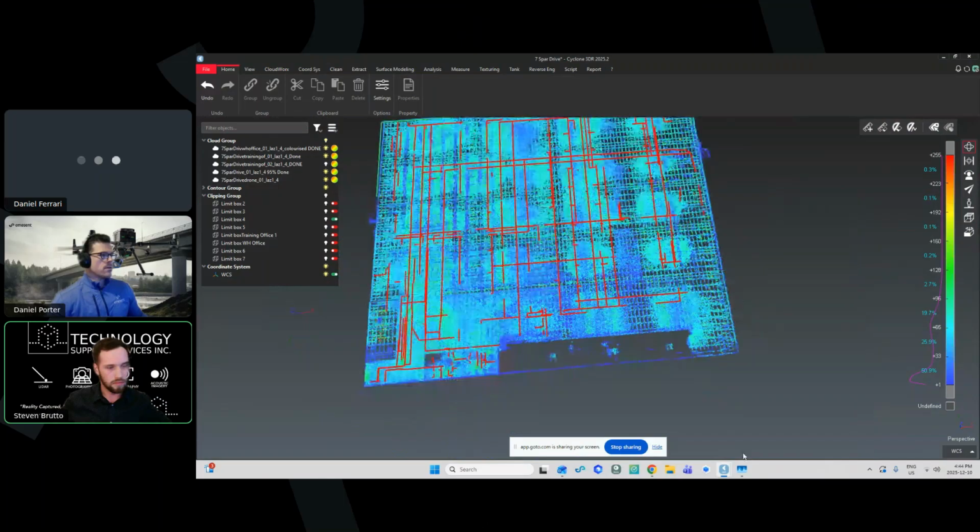Looks like Daniel's kind of popping in and out here a little bit. I think we've lost him. Hopefully he can get back in.